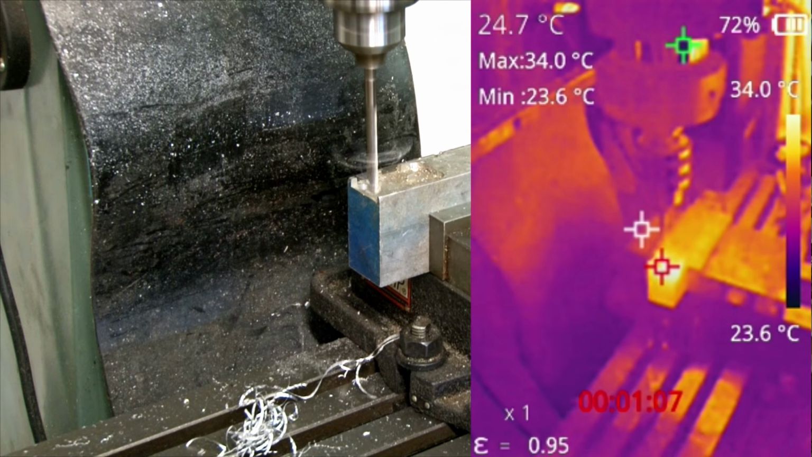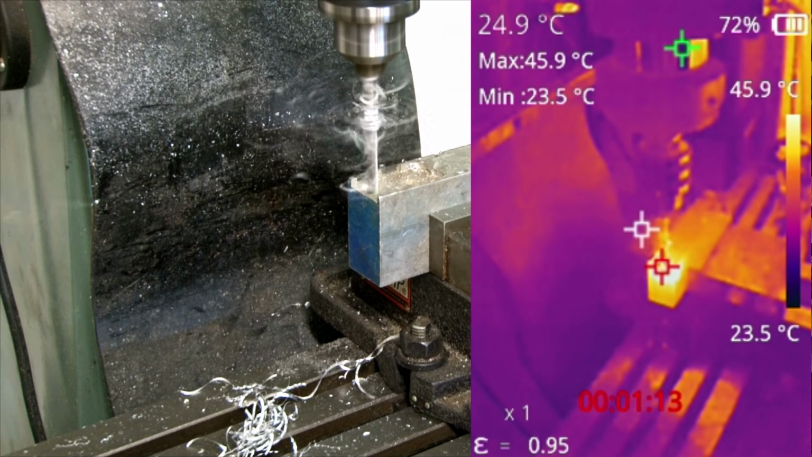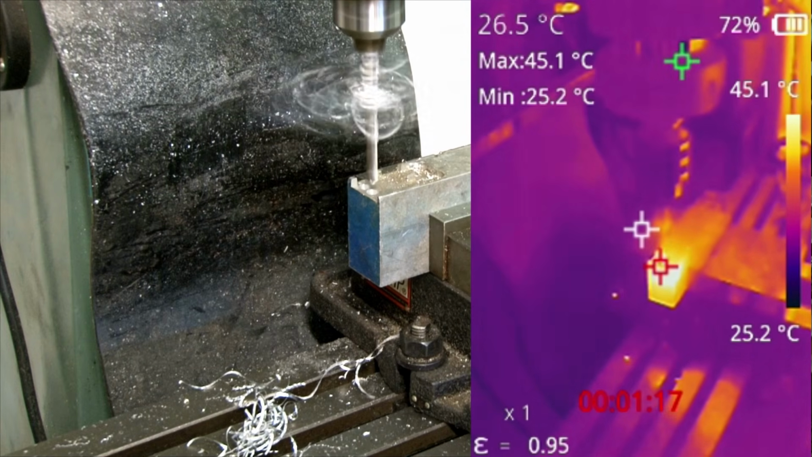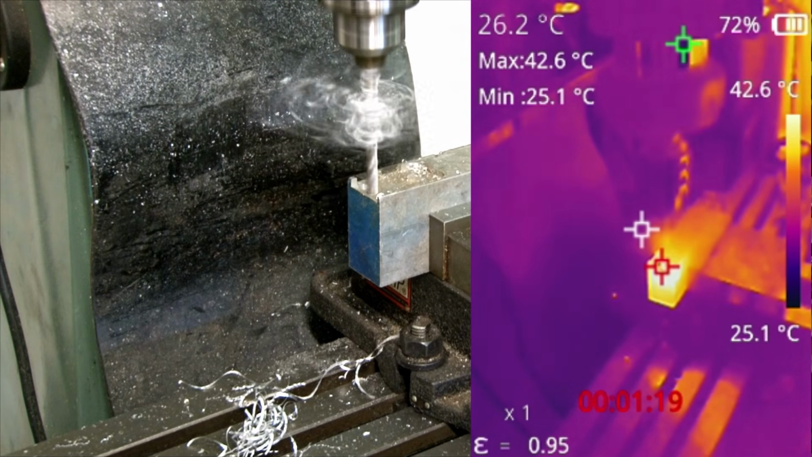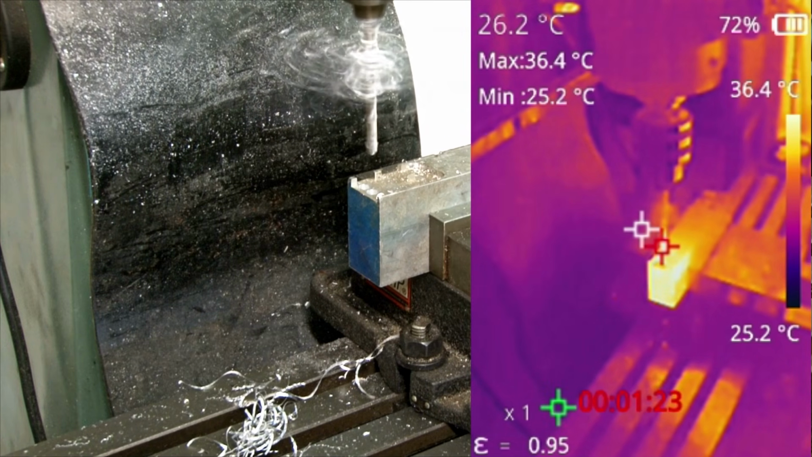This is a good example of thermal mass, how the drill has less mass and it actually heats up more than the actual part, but you can still see heat going into the part. A couple chips are glowing laying out there.